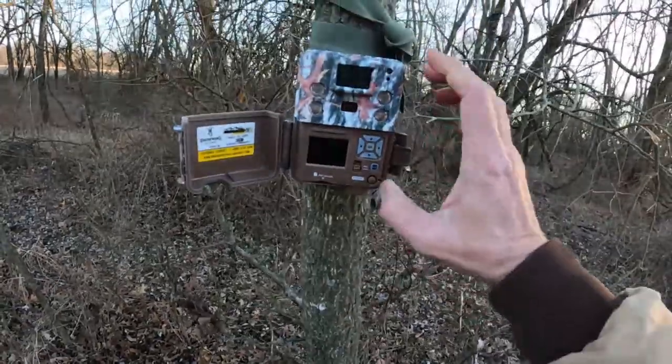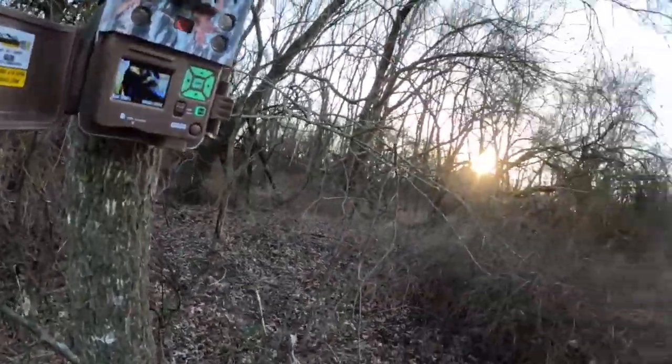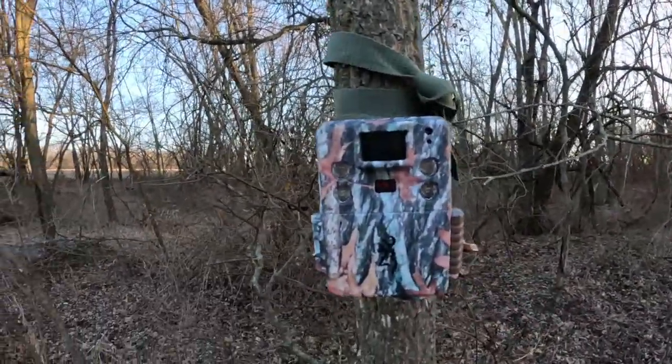So let's go get the next camera. Come along with me. So we got that one pulled, got the new card in. Go ahead and flip that on, make sure that it's reading. Yep, 000. So that means it reads the card. We'll go ahead and shut it. Then we'll head out. We got one more that we have to check. It's starting to get dark on me here, so got one more. We'll get it checked, and then we're gonna head home.